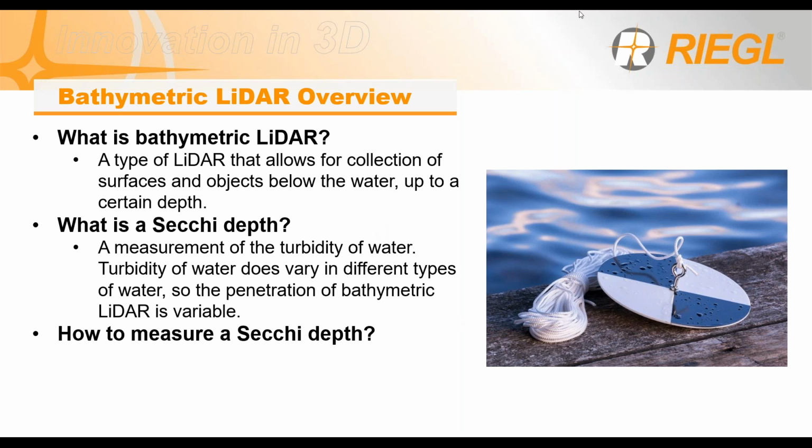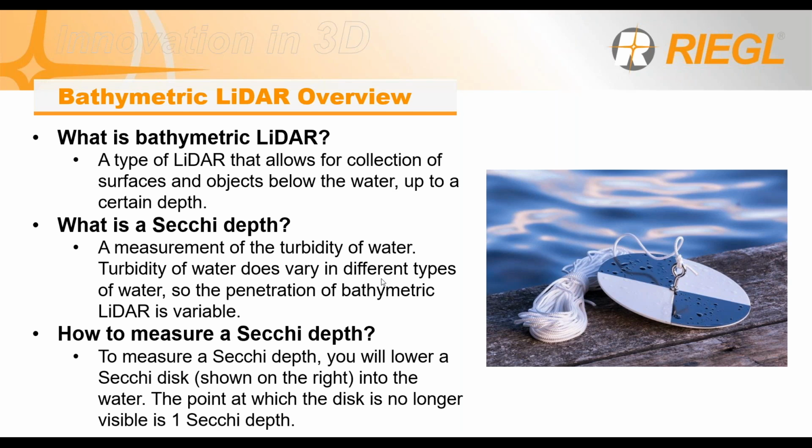And then finally, how do you measure a Secchi depth? To measure a Secchi depth, you'll use the object on the right, which is a Secchi disc. You lower it down in the water, and the point where you can't see the disc anymore is one Secchi depth, which explains how the reading is variable and does change depending on the turbidity of water.